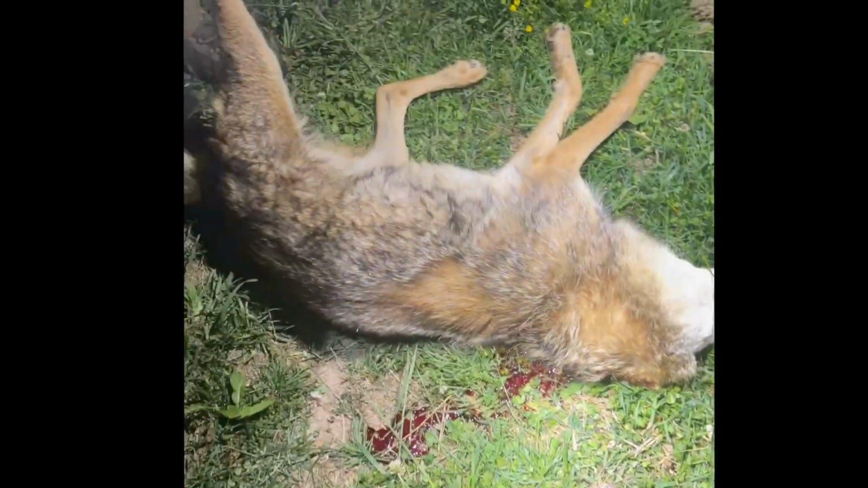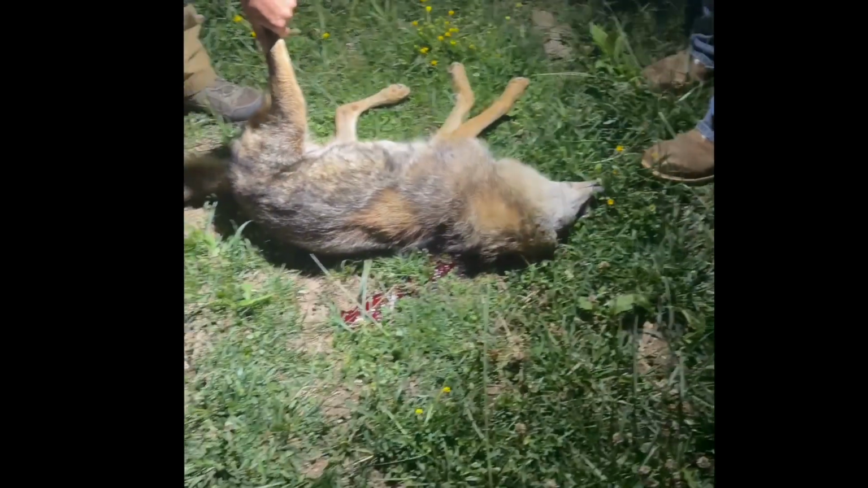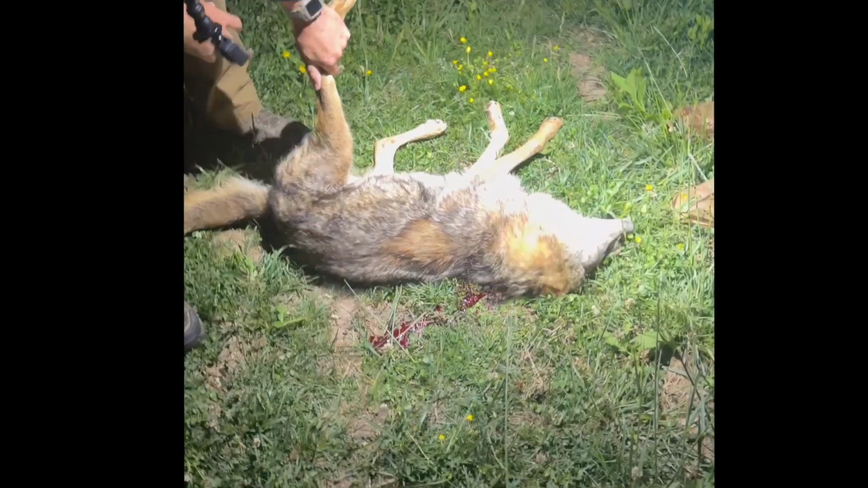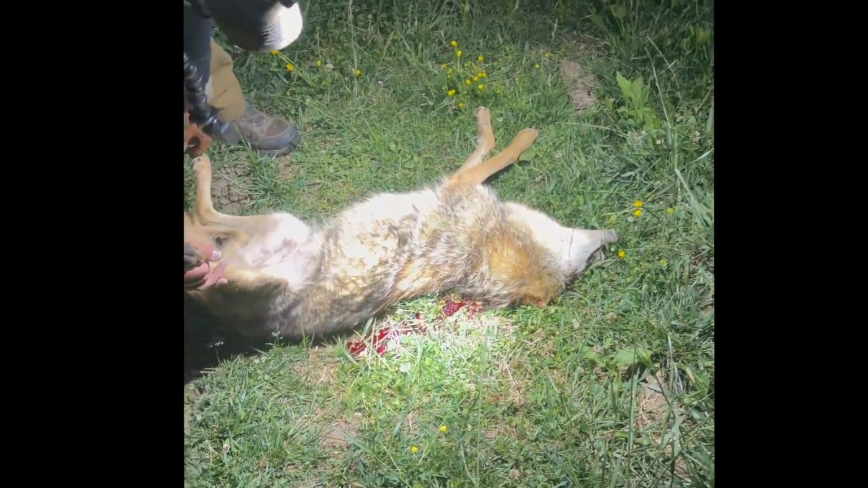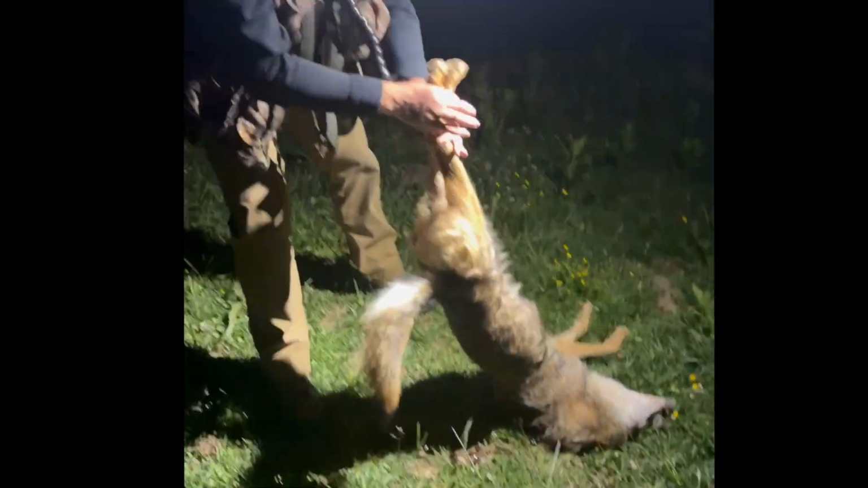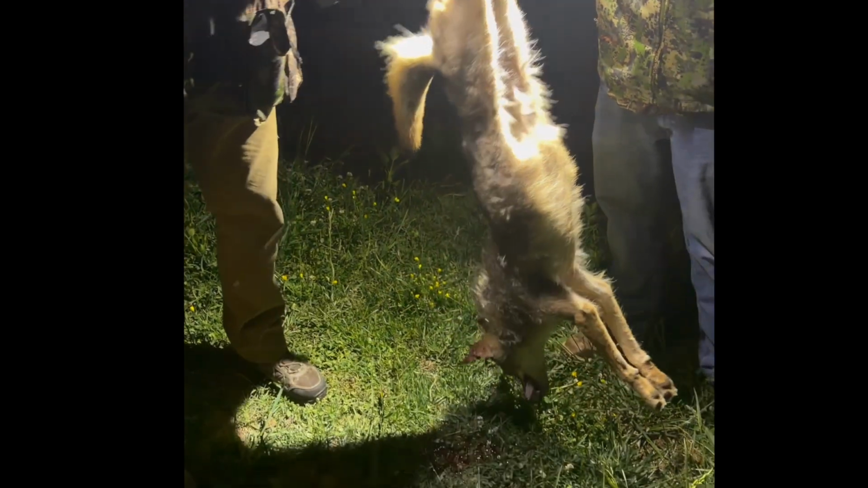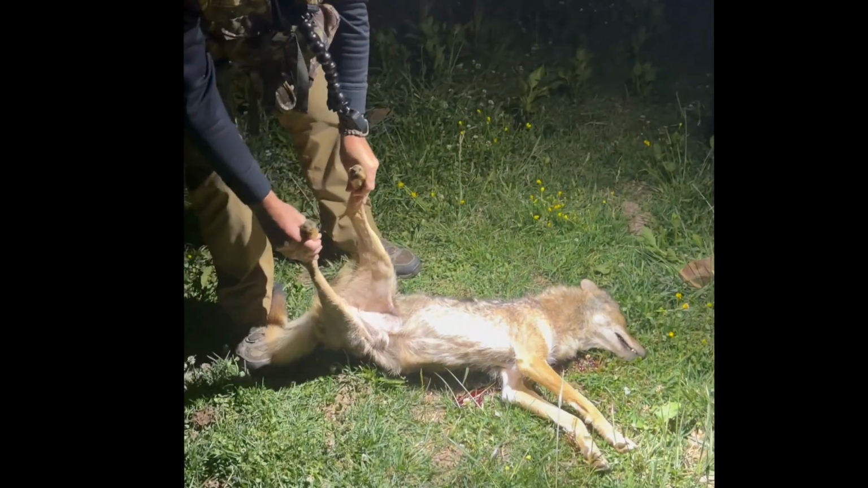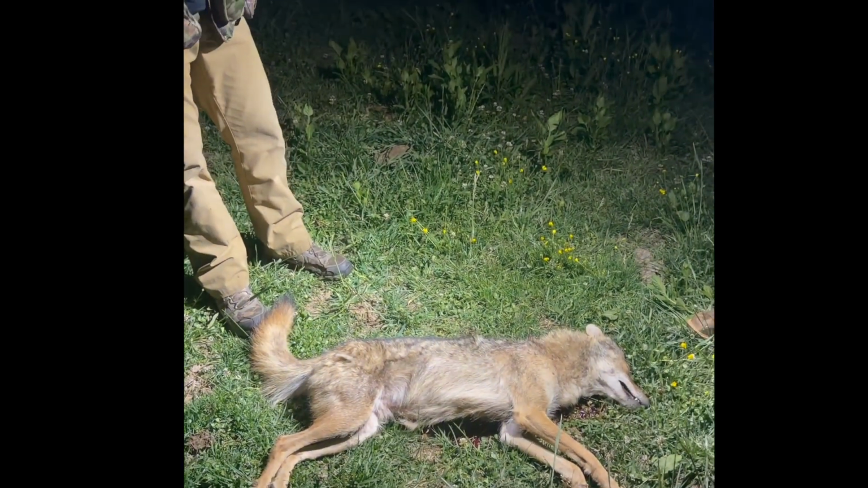Flip it on. Feel how warm it is. Warm? Yeah. Feel his leg. Somebody pick it up. Grab one leg, Ryan. Josh, grab the other. Good little sized dog. Get that good smell. Yeah.